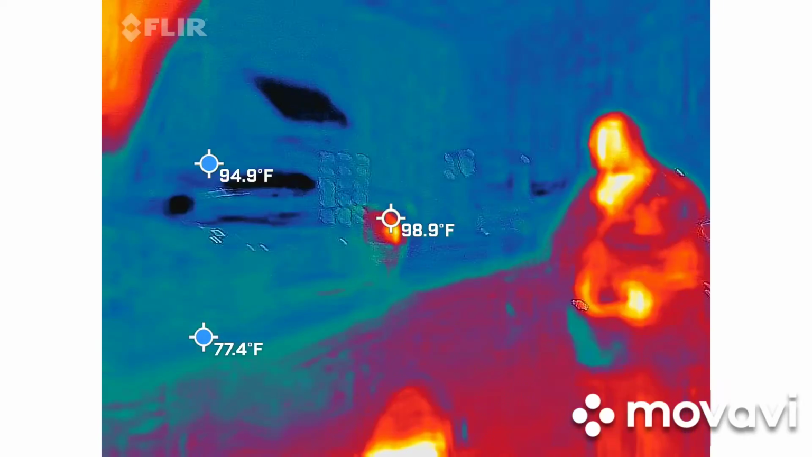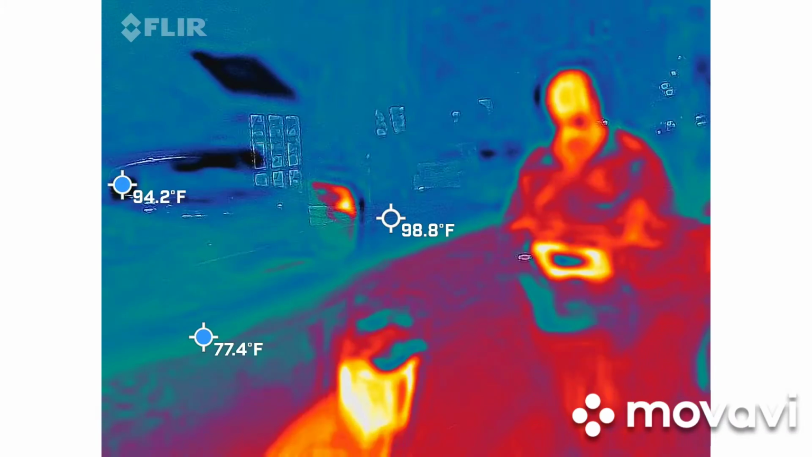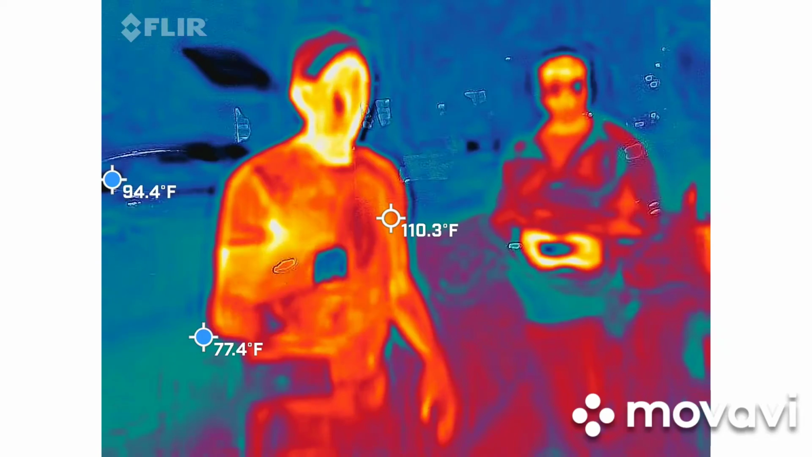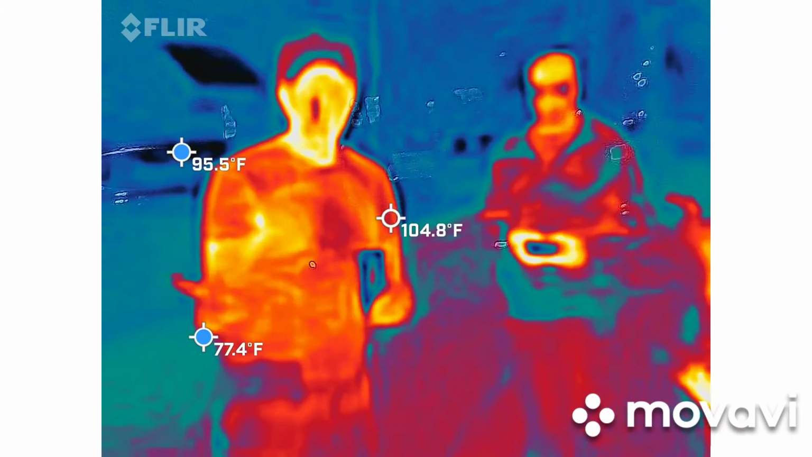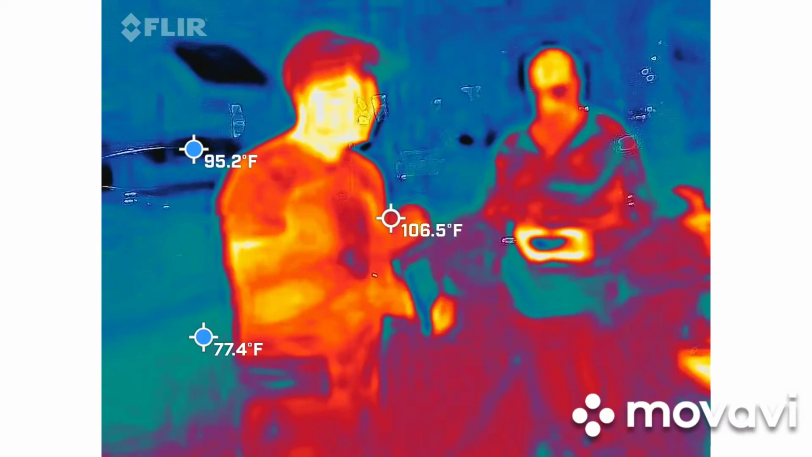So K2, come over to the SB7. So we're going to throw an EMF meter at you guys too. These are pretty common on TV and TikTok, I'm sure. This one is a little bit more sensitive. Hers is way more accurate.